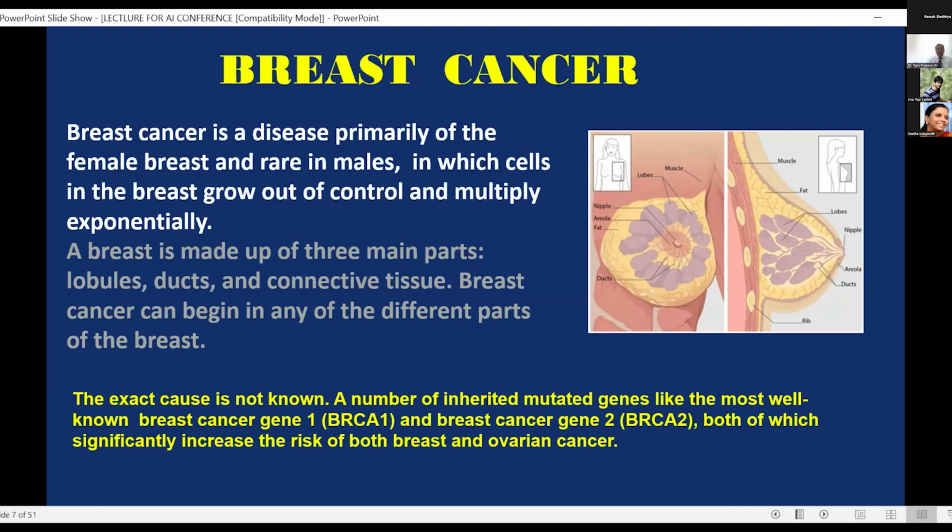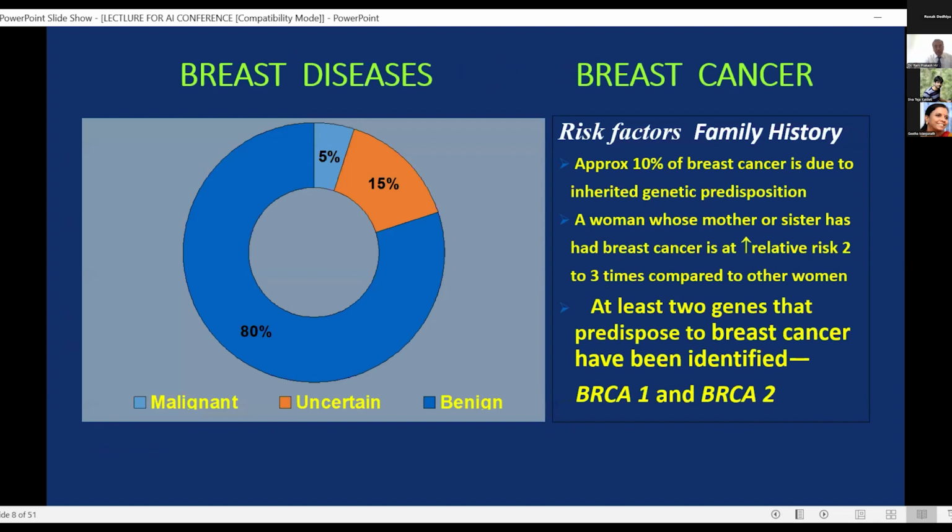And amongst all the organs in the body, the breasts are dependent on the hormones that are secreted in the body, the female hormones, and so they are hormone-dependent tumors. There's also a genetic disposition. The genes BRCA1 and 2 are also known to be probably involved in the genesis of this tumor.